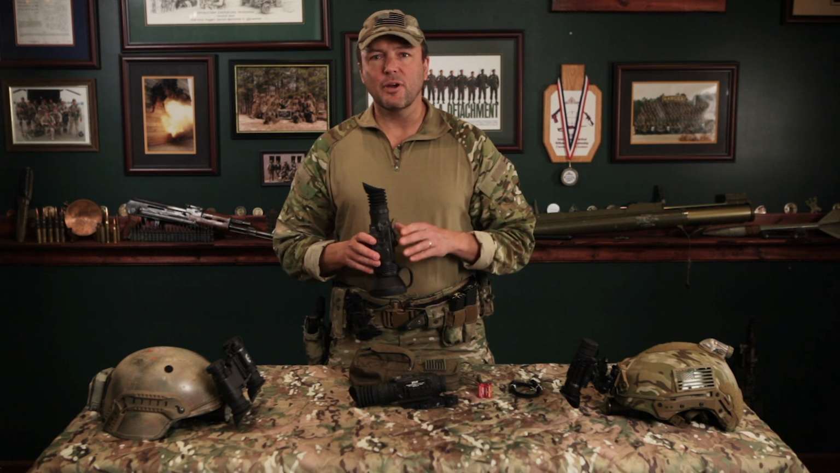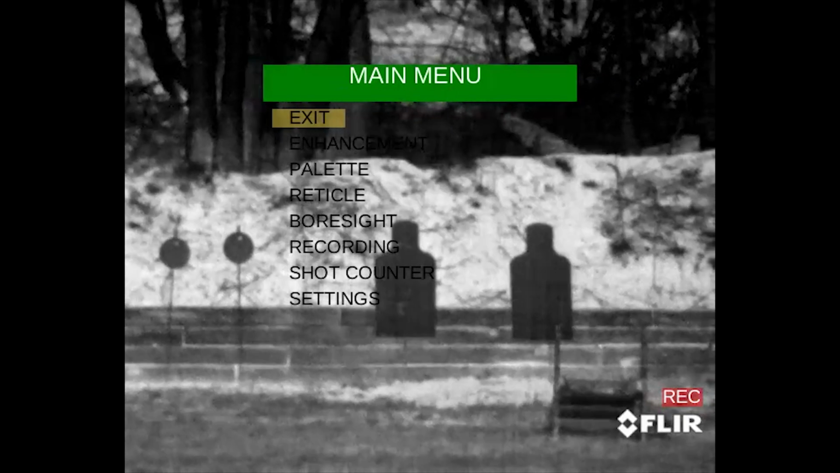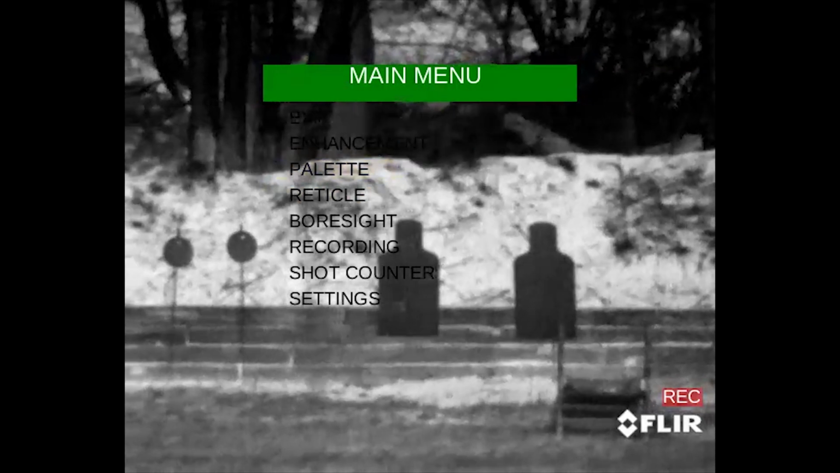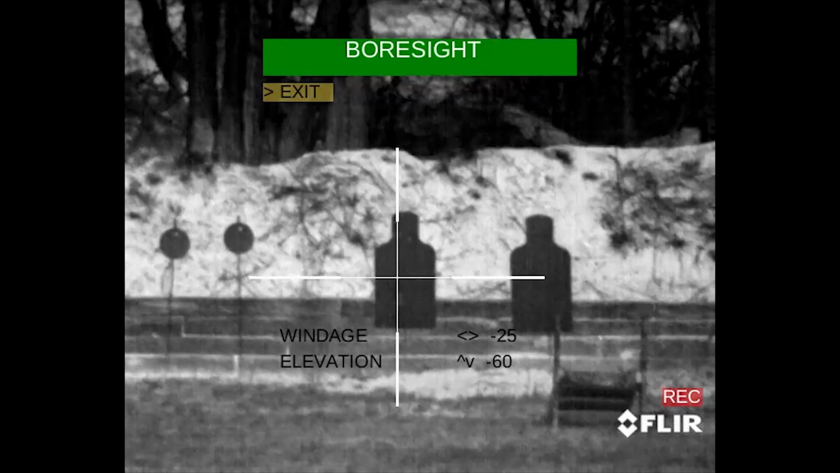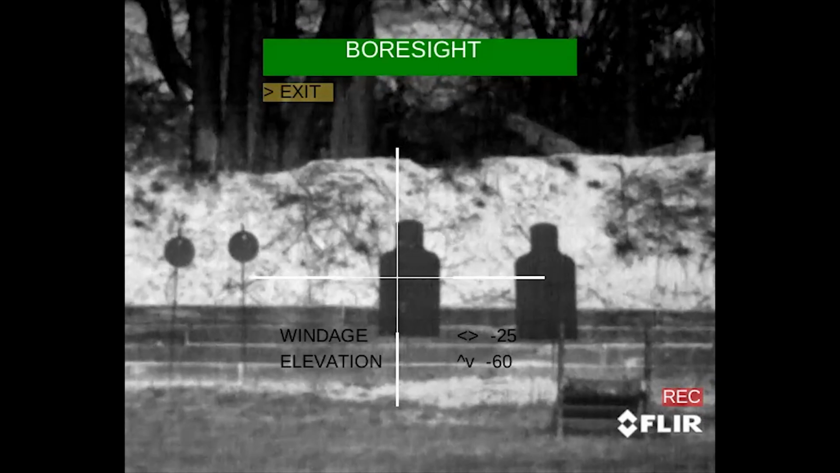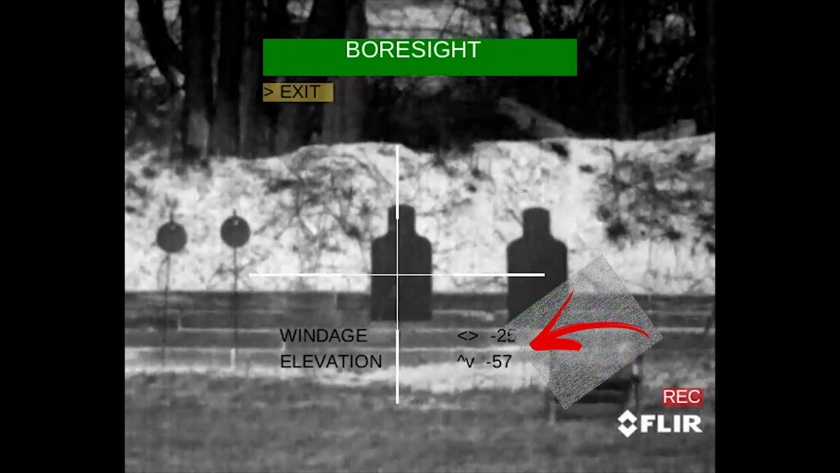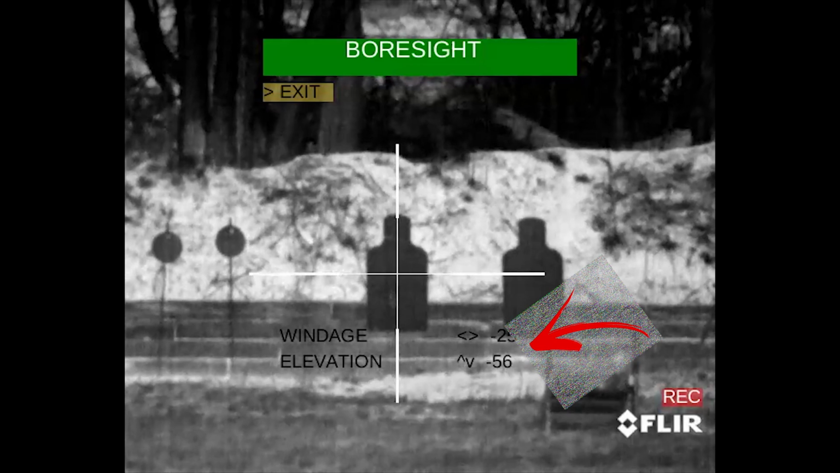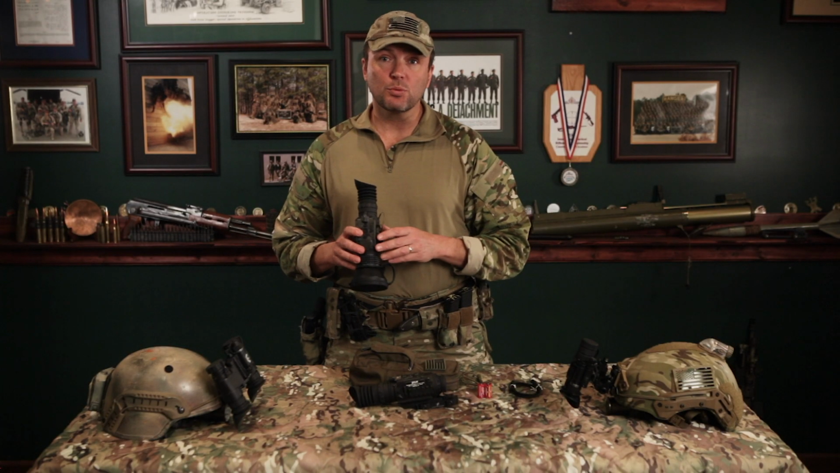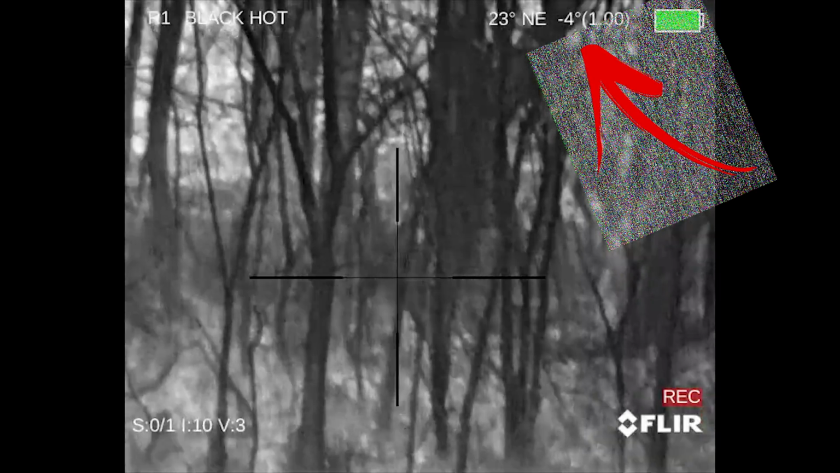Zeroing thermal sights is very simple. Take aim at the target, fire a 3 or 4 round shot group. Find a point of impact and measure its horizontal and vertical deviation from the center of the target. Work out the values of the bore sight correction required to compensate for that measured deviation from the point of impact to the center of the target, and then add those corrections to the sight. You're all set. To enable situational awareness, the FLIR ThermoSight Pro has a built-in compass and inclinometer.